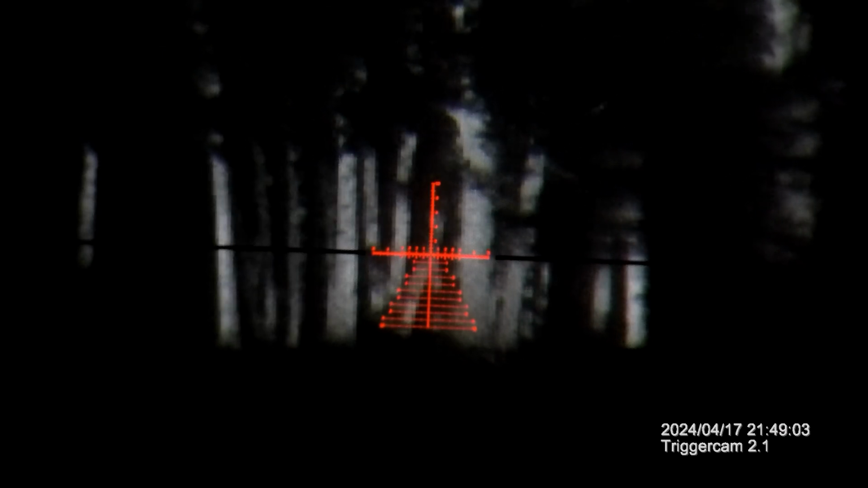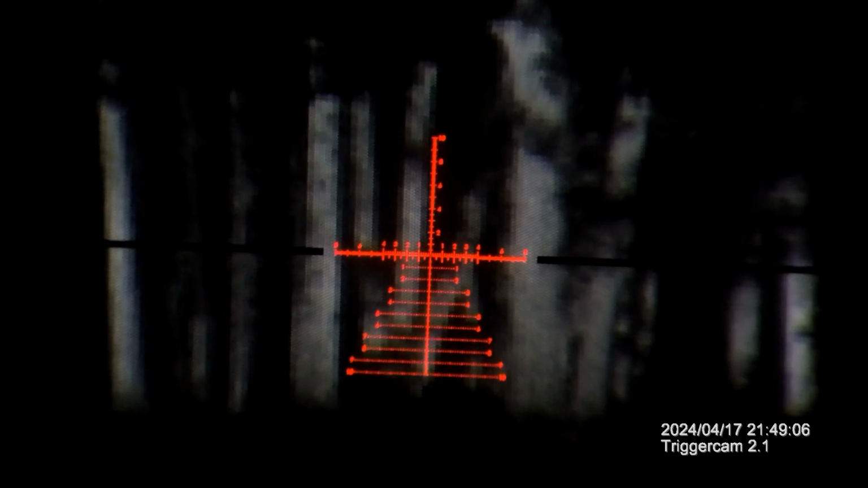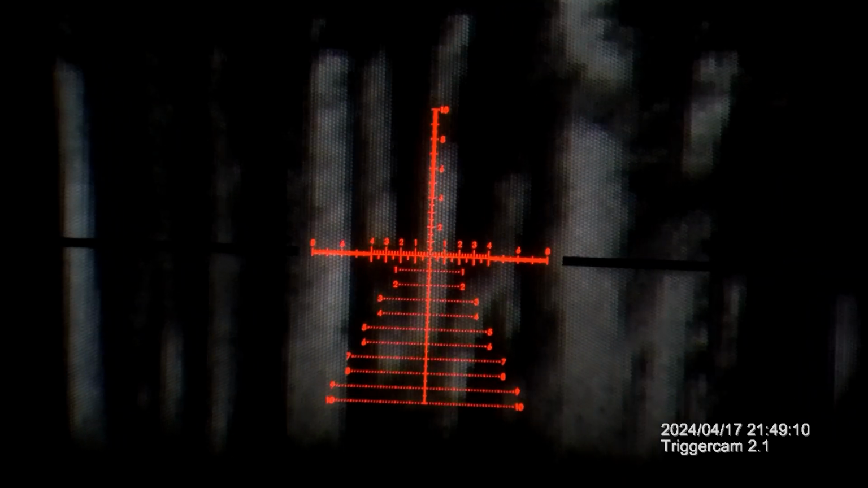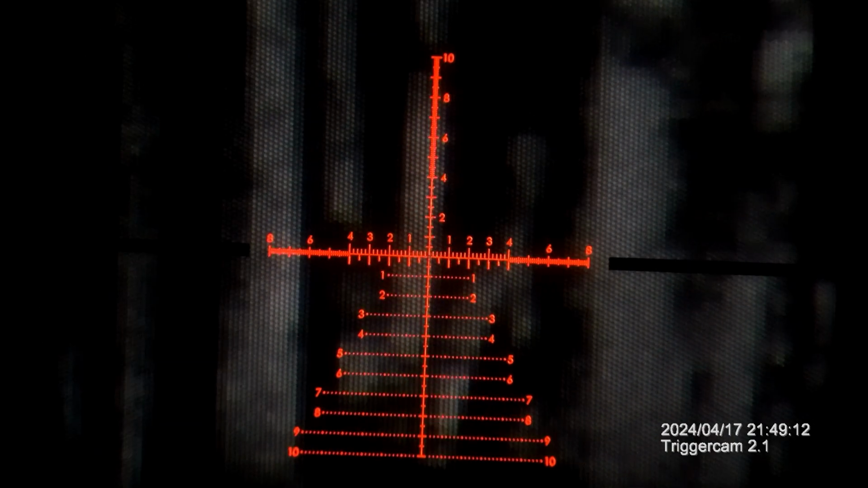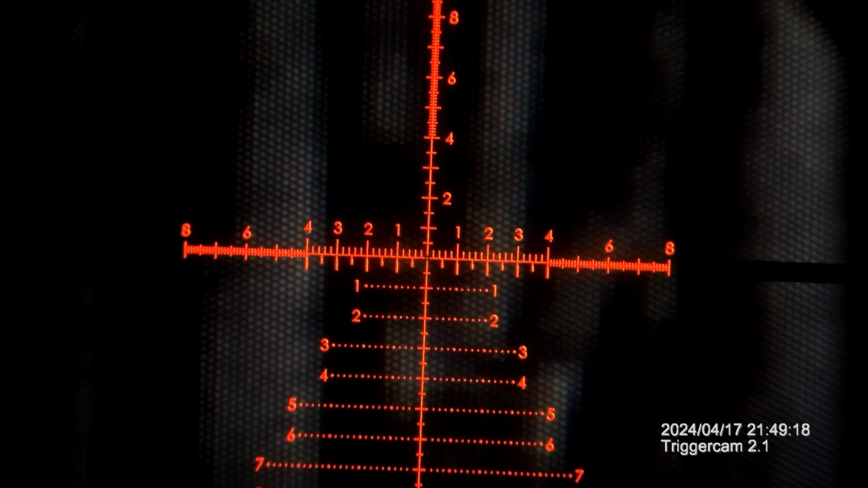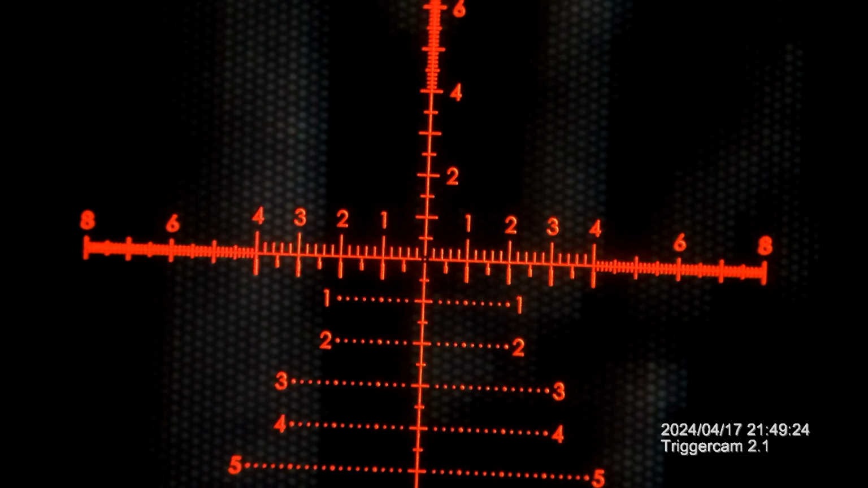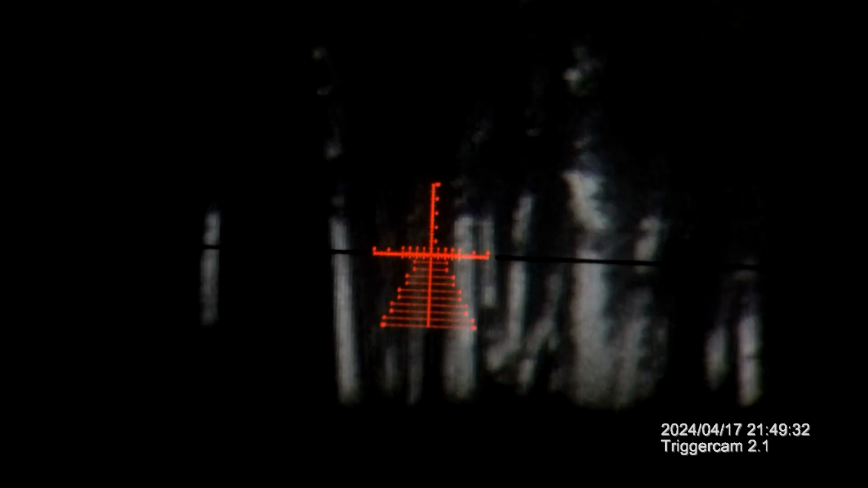And now I'm gonna zoom in on this. Now I'm on 3, 4, 5, 6, 7, 8. Notice how it's starting to get pixelated. 9, 10, 11, 12, 13, 14, 15, 16, 17, and 18. So that's why your base mag matters. The higher your base mag, the more pixelated your image is going to become.